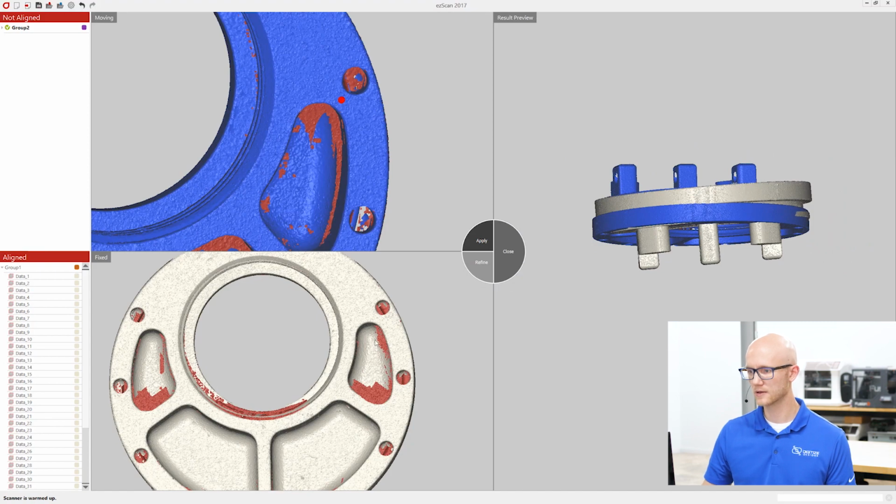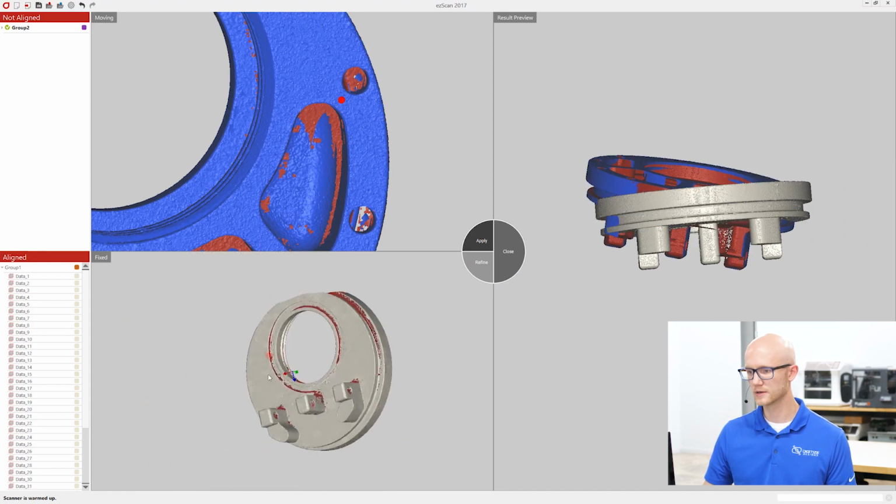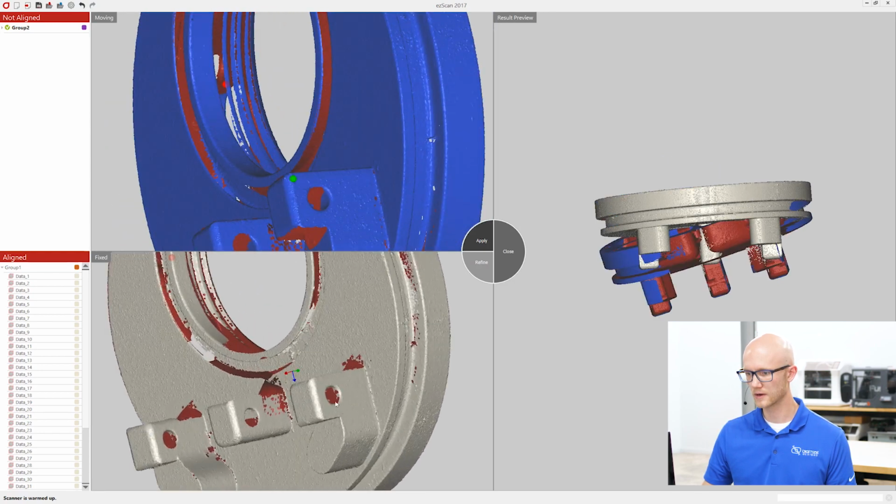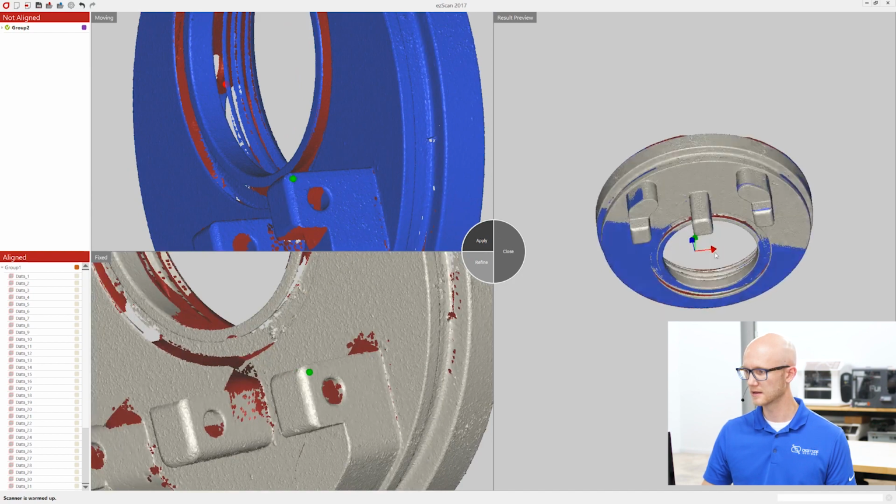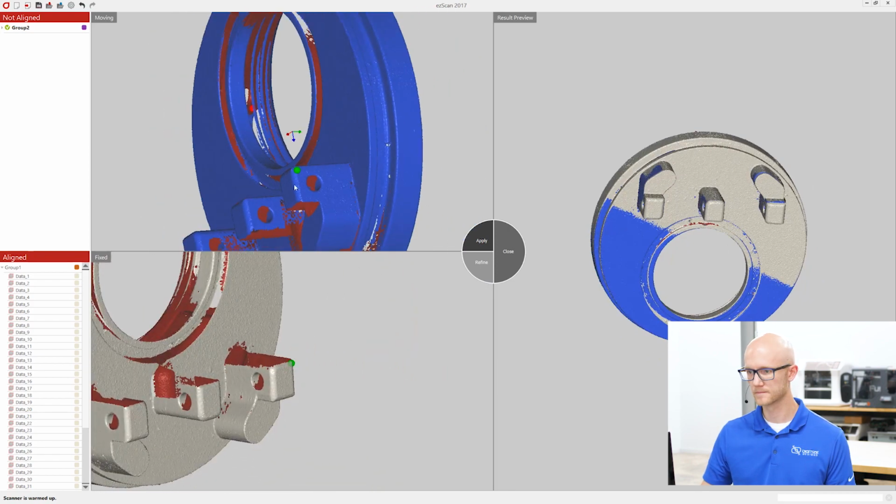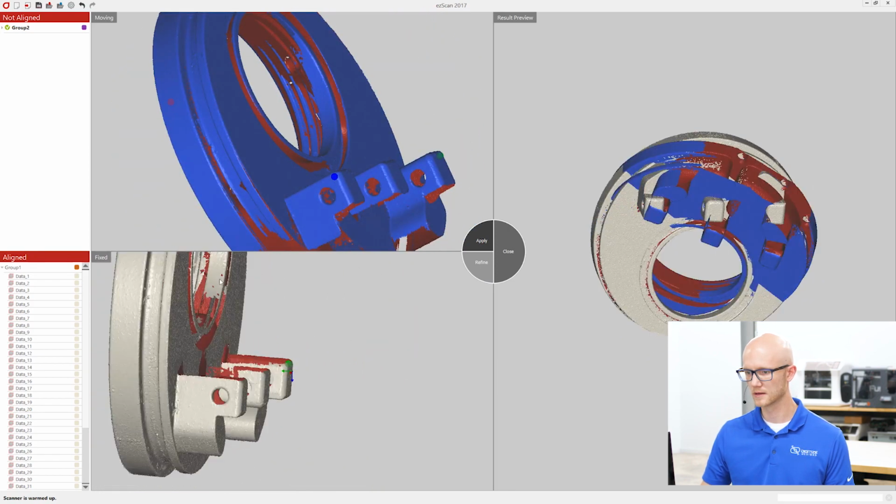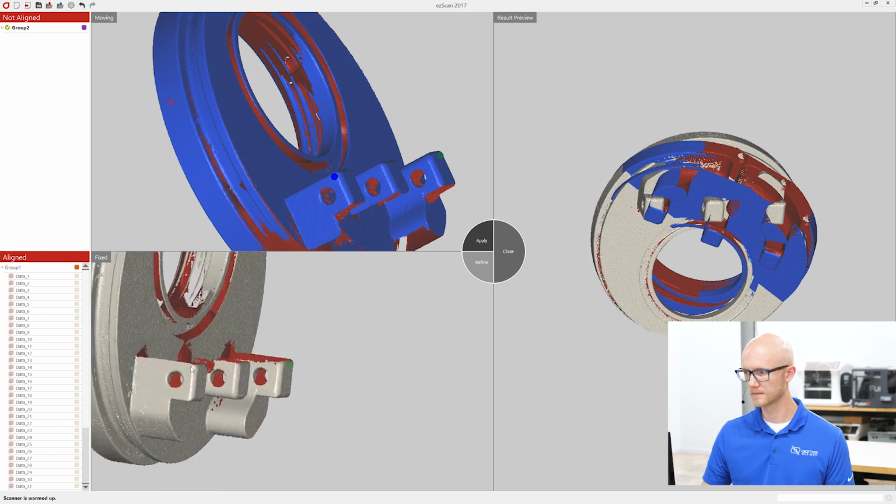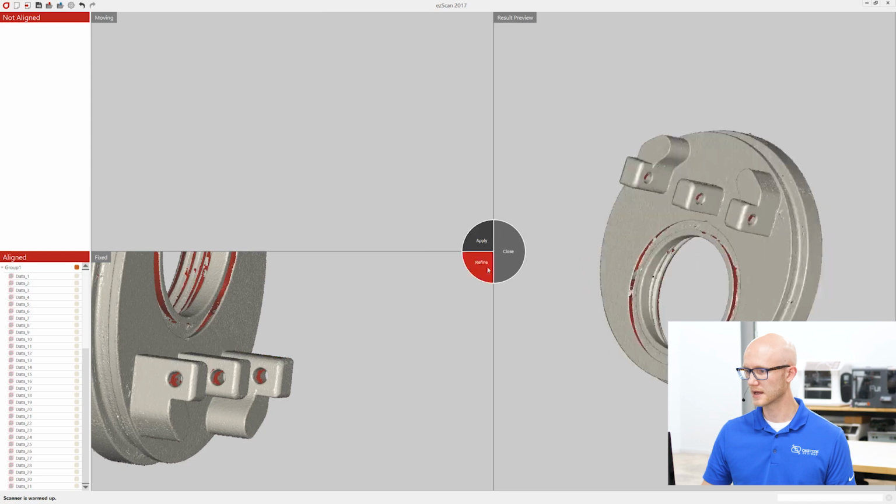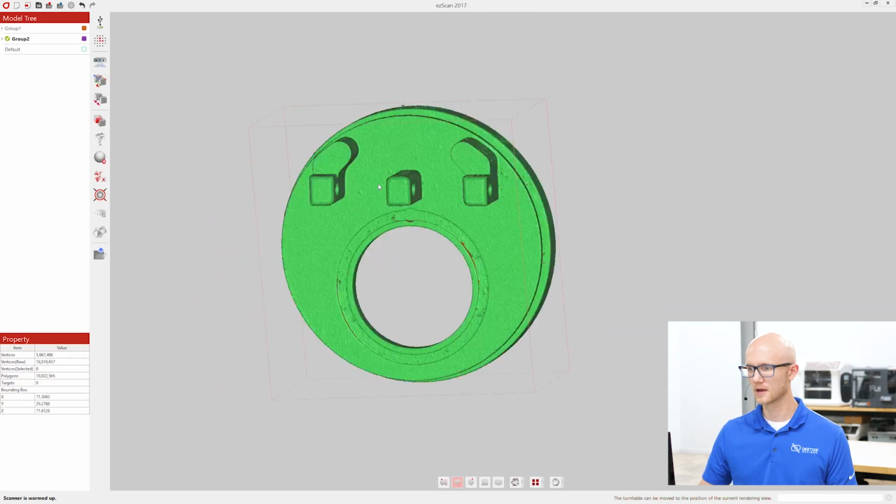So if I click, and you want to be fairly precise when you're doing this. If I just click where this common geometry is, you can see on the right-hand side here, it's starting to snap everything together. All right, and then when you're good, you can click apply. And everything's snapped together. Apply all my changes. Okay, so this is good.